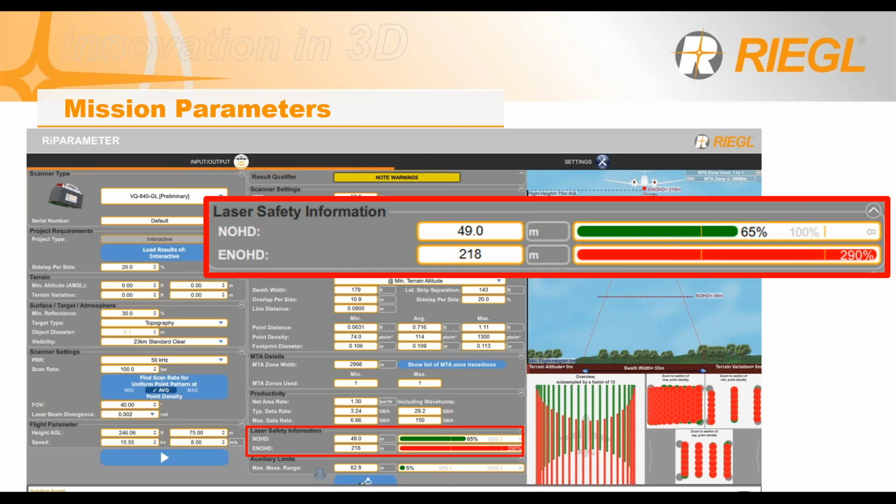Your laser safety information is extremely important with these lasers, as they are a class 3 laser and do have a hazard distance to them. The nominal optical hazard distance here shows below the 100% mark, meaning someone without any enhanced optical devices can look directly up and not be harmed by the scanner, while the ENOHD shows over 100%, meaning if you are passing over a beach or somewhere on a lake, if someone does look up with binoculars, there's a chance of that laser pulse hitting their eye.